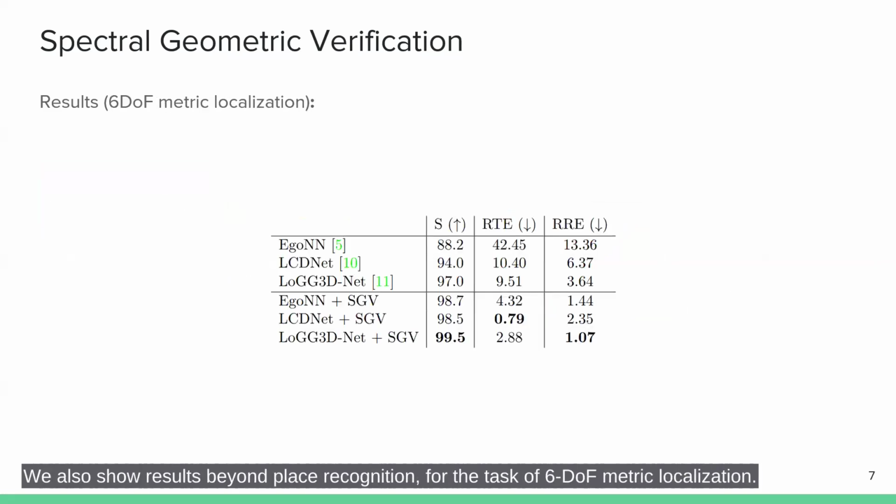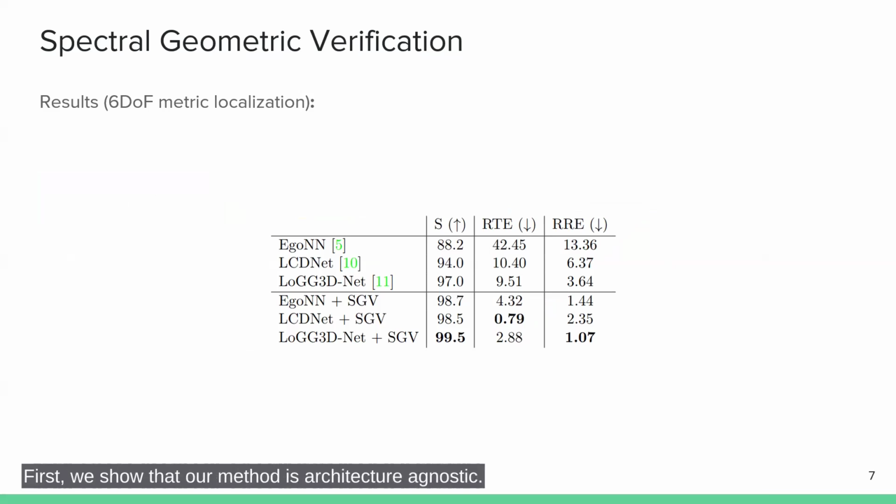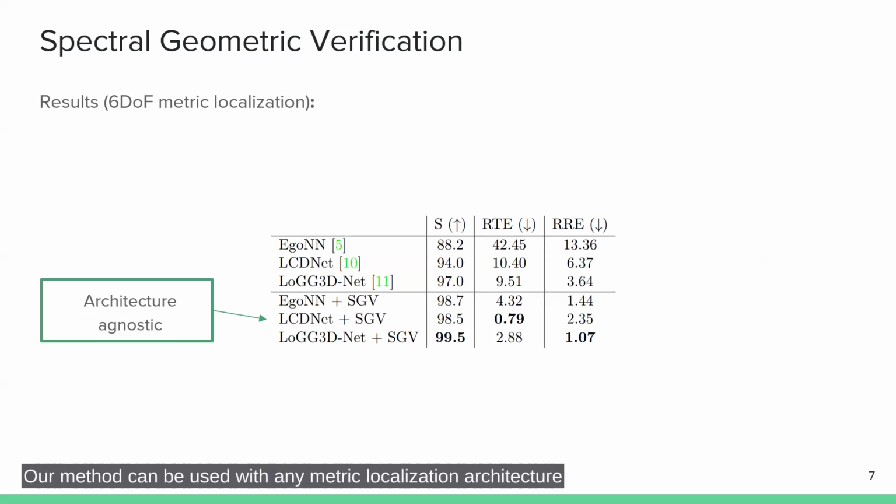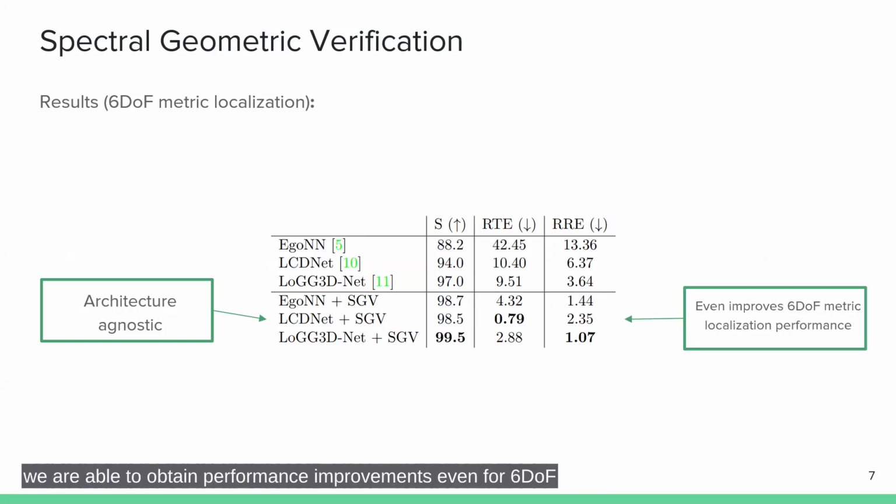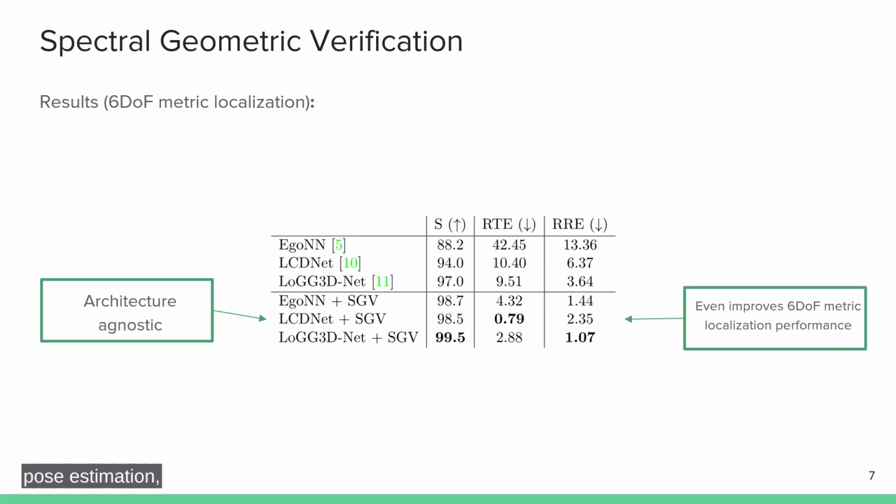We also show results beyond place recognition for the task of 6 degree of freedom metric localization. First, we show that our method is architecture agnostic. Our method can be used with any metric localization architecture without modification and without retraining of learning-based methods. Also, using our re-ranking method, we are able to obtain performance improvements even for 6 degree of freedom pose estimation, setting the current state of the art for metric localization.